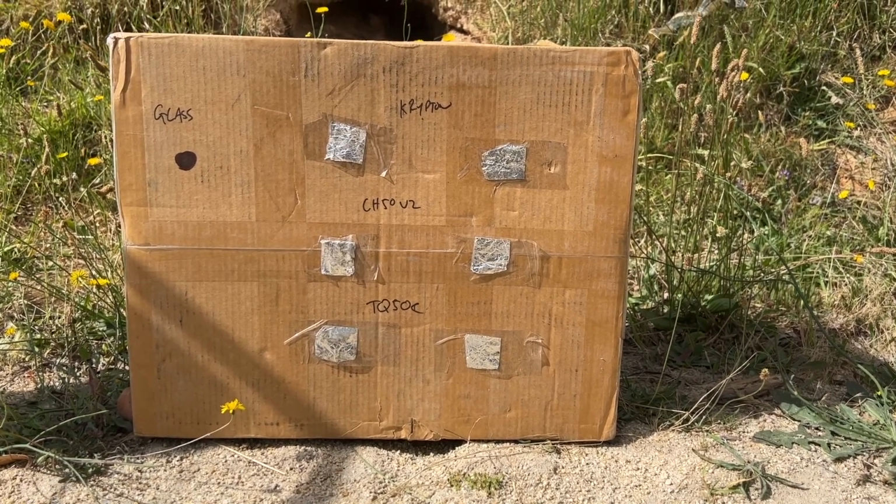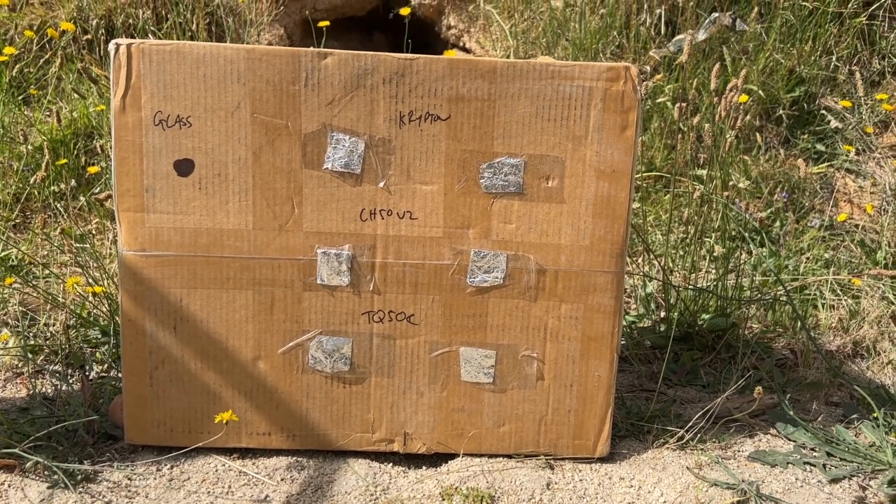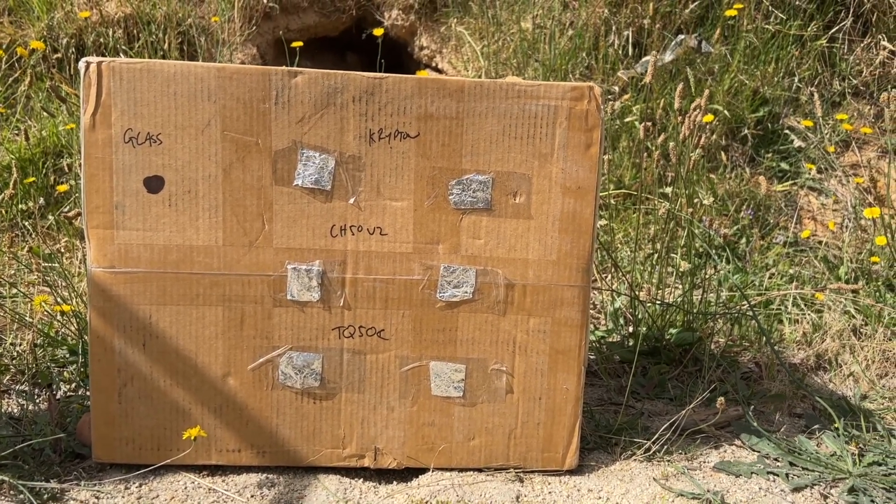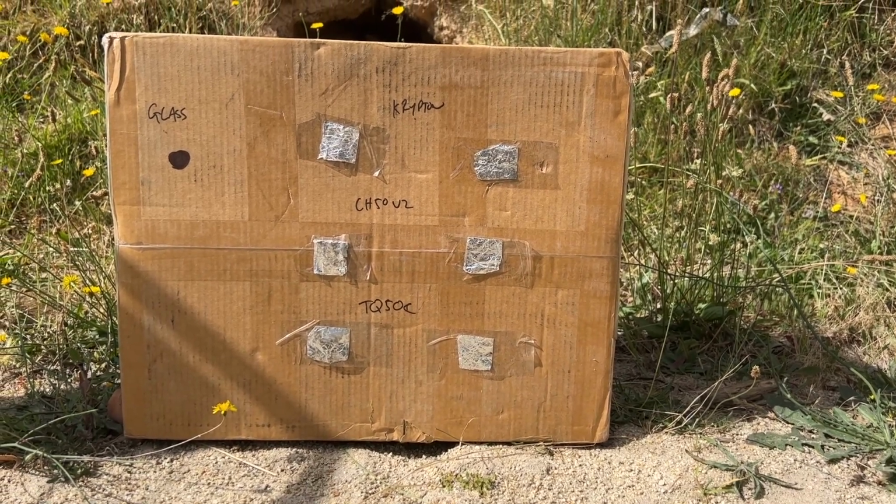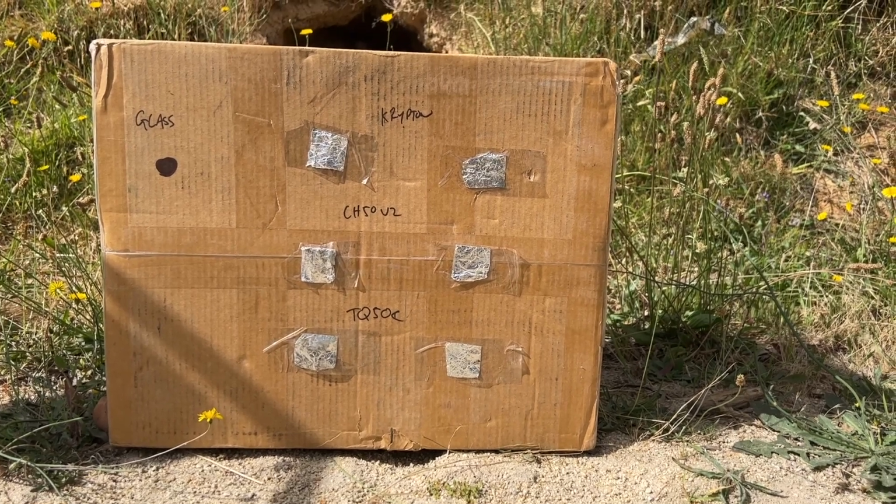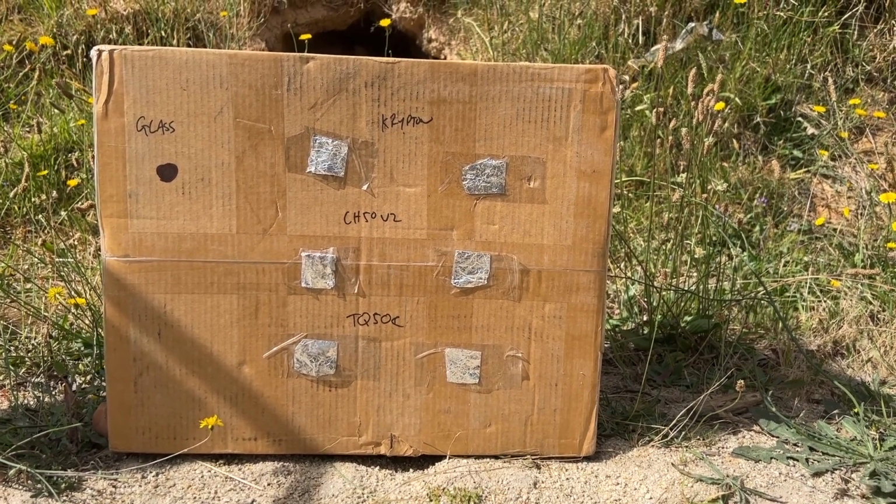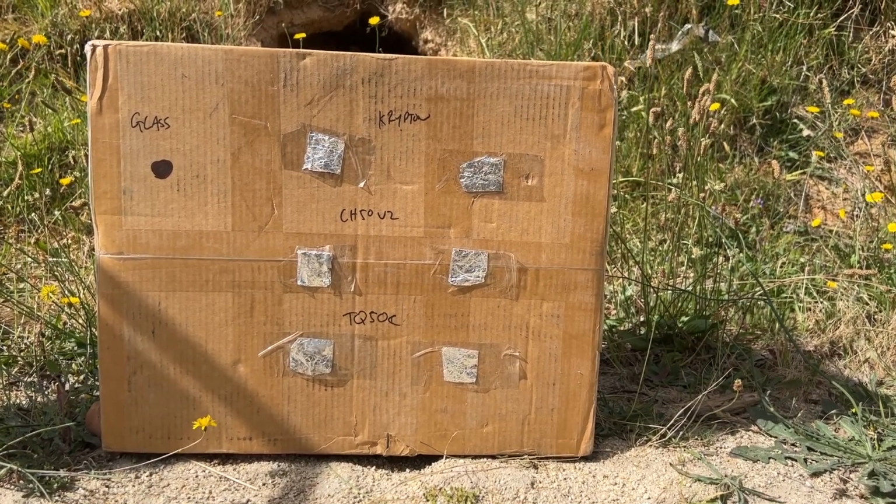Now, what we're going to do today is a clip-on impact test. What I mean by that is a lot of people buy clip-on devices thinking you can just clamp it onto your rifle and there's no need to zero them. And the reason why I'm testing this is because I've got 3 different devices here, which are our most popular ones. We've got the Krypton, the InfiRay CH50 V2, and the HIKMICRO TH50C.